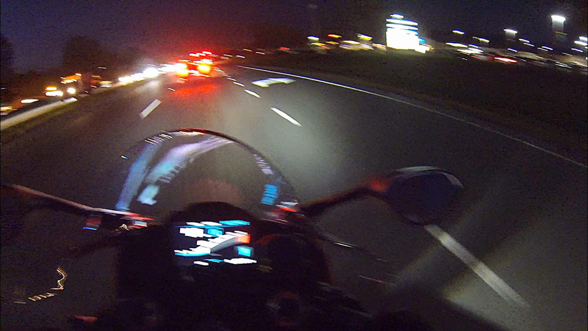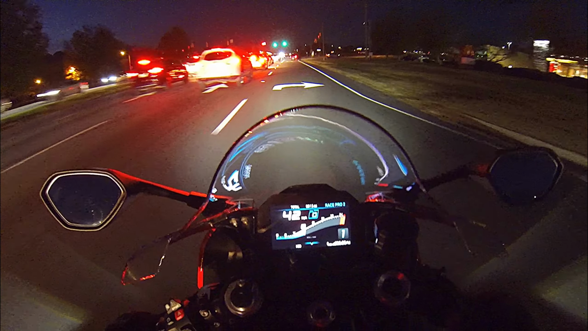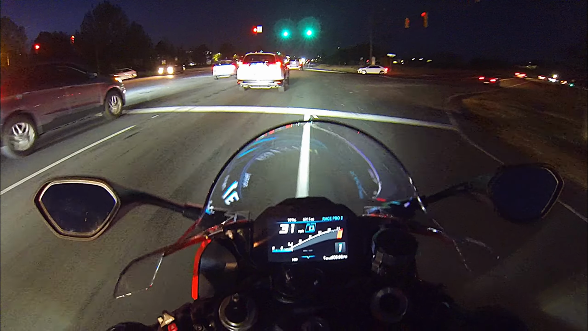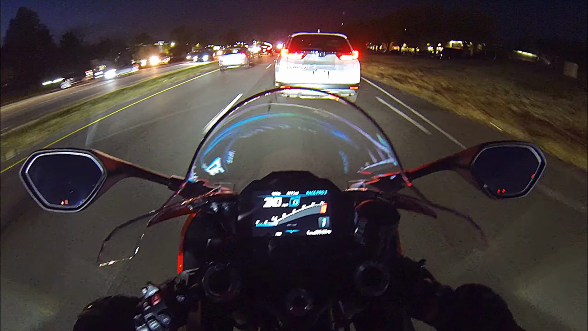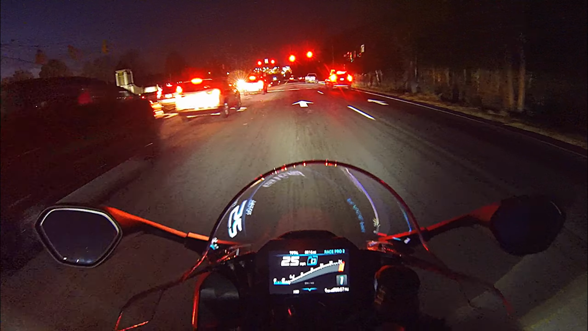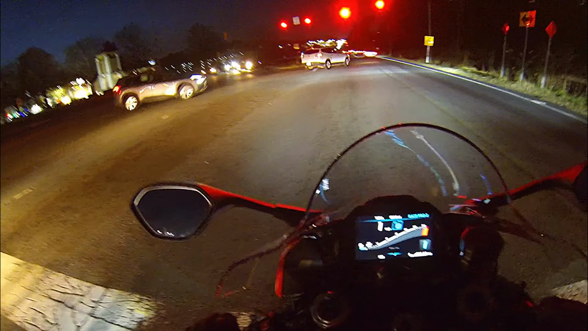I don't feel like sitting behind cars today. There's gonna be a gap right here and I'm gonna slide right in. Woo! Sorry, Mustang. Why am I hitting every red light? One thing I don't understand, you'll see this everywhere, look at that gap. People around this city leave such big gaps when they're stopped. I'm not really sure why.